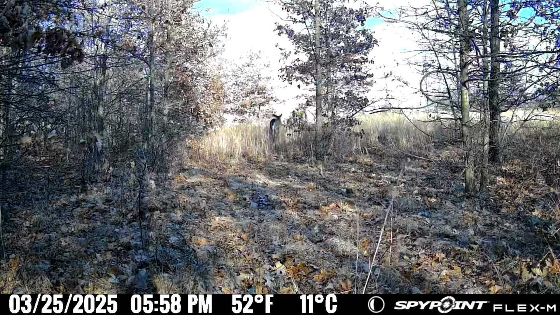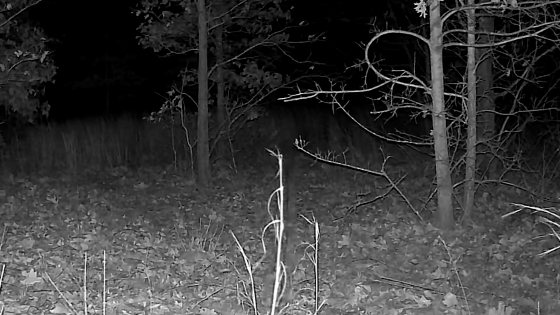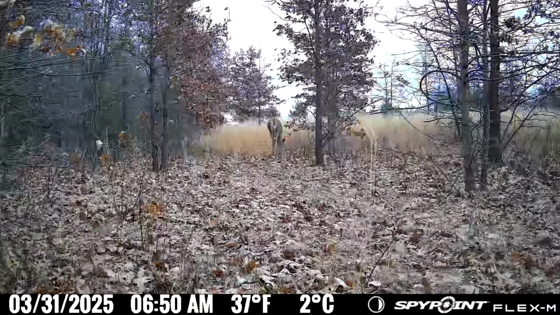There's the bobcat. March 30th, the bobcat. Probably female walking through there. Doesn't look big enough to be the male. They say the male's big. I don't know what this is. What is that? I don't know. If you know what that one is, you let me know what that one is too.